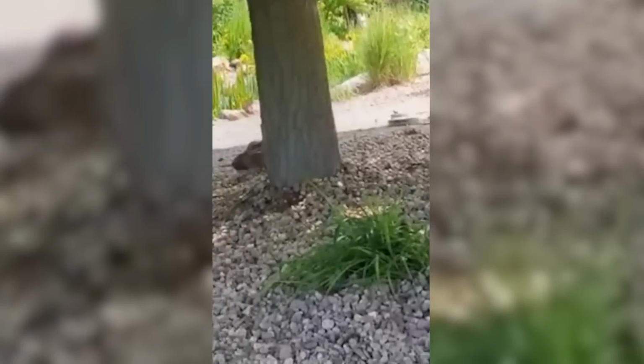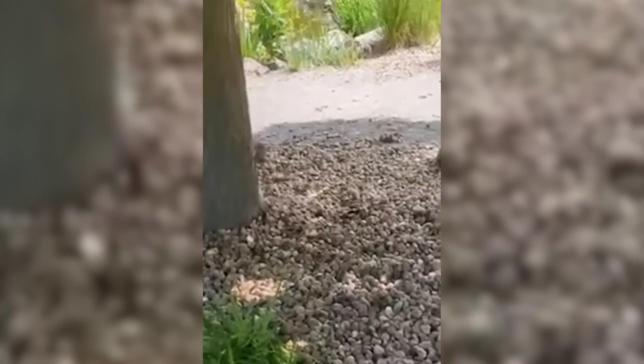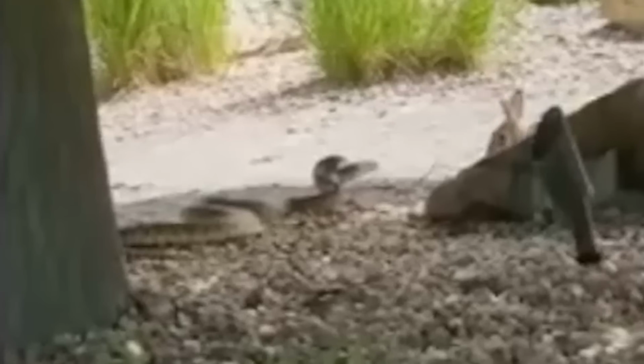Look how this rabbit is fighting this snake, attacking it constantly just to keep the snake away from her babies. The snake is, however, non-venomous, as the mother is still going strong despite the multiple strikes the snake posed at it in order to get to the babies. But the rabbit didn't stop until the snake retreated from its barbaric mission.